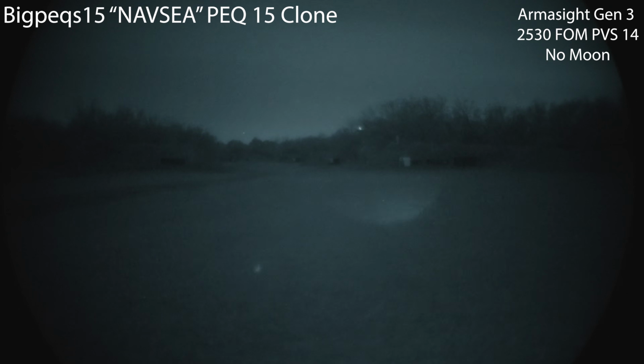Let's go ahead and narrow. This Illuminator turns for a long time. There we go, I'm getting somewhere now. Still spinning. So there's that dual low. There is currently a diffuser over that laser. Let me show you without it. You see that laser a lot stronger.